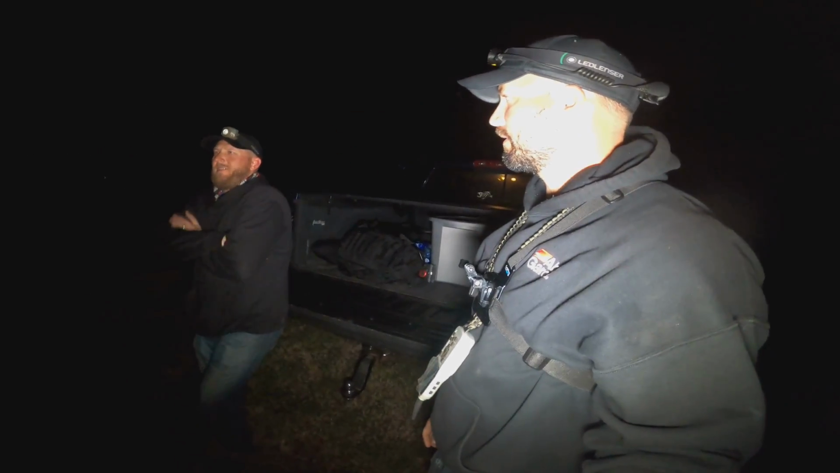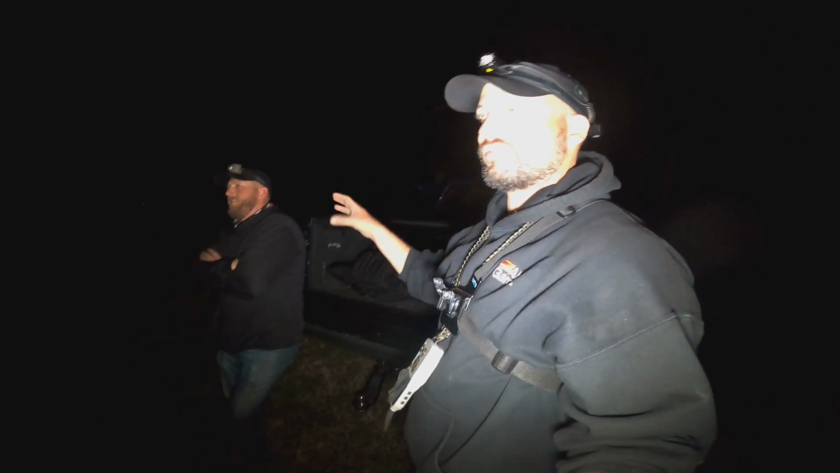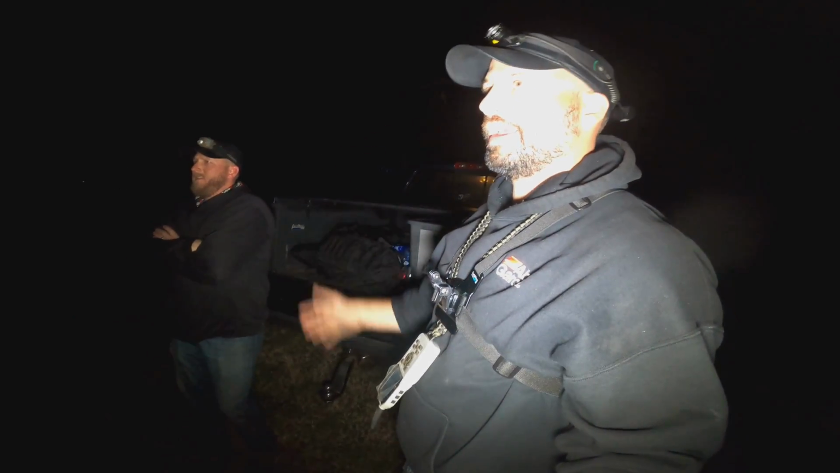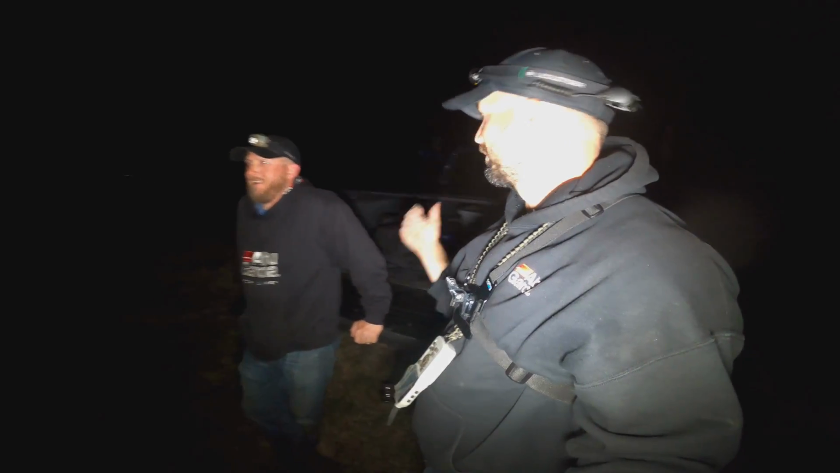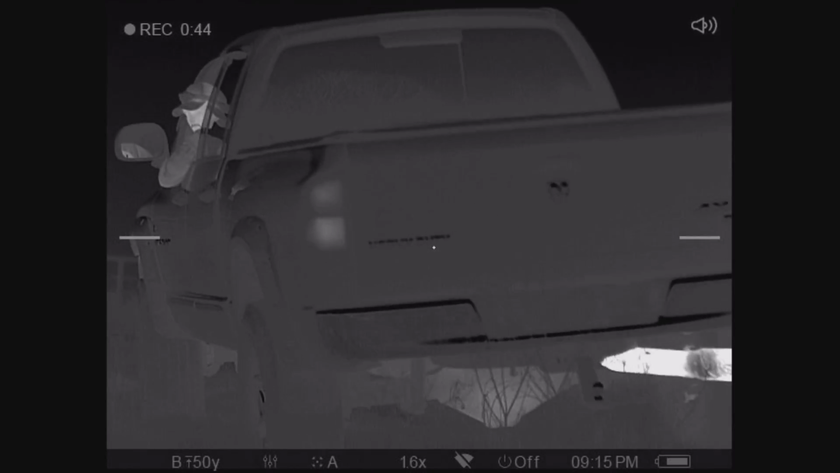Probably a good 30-40 minute stalk, trying to get positioned on them. But we were finally able to get down there, get set up, and just start shooting. And it was a blast. Like I said, we've got 9 on the ground, so we just got back to the truck. We're going to get loaded up, go down and pick them up. So stay tuned.